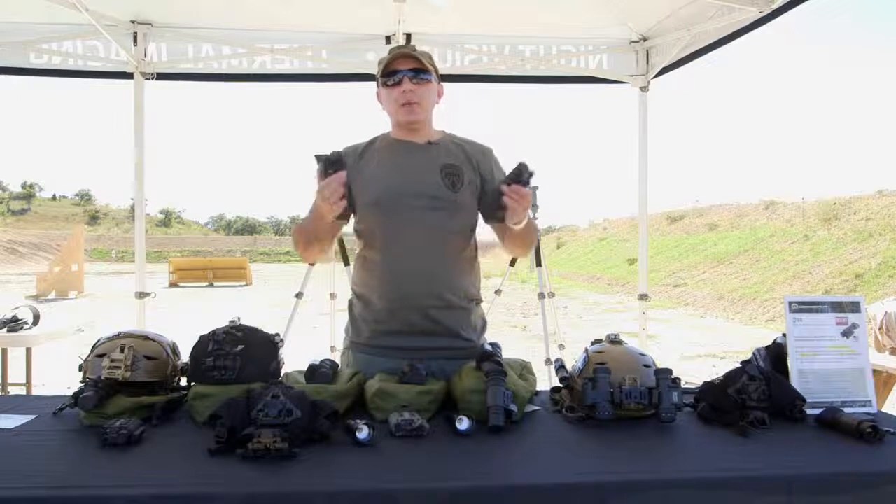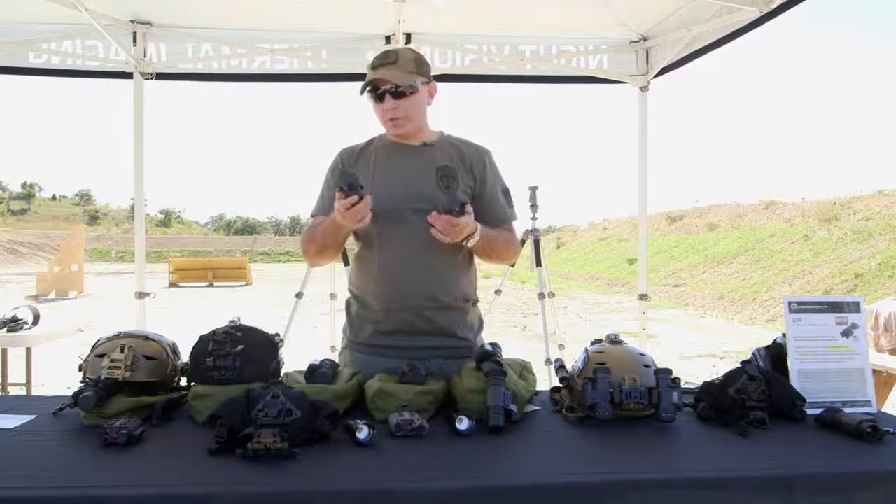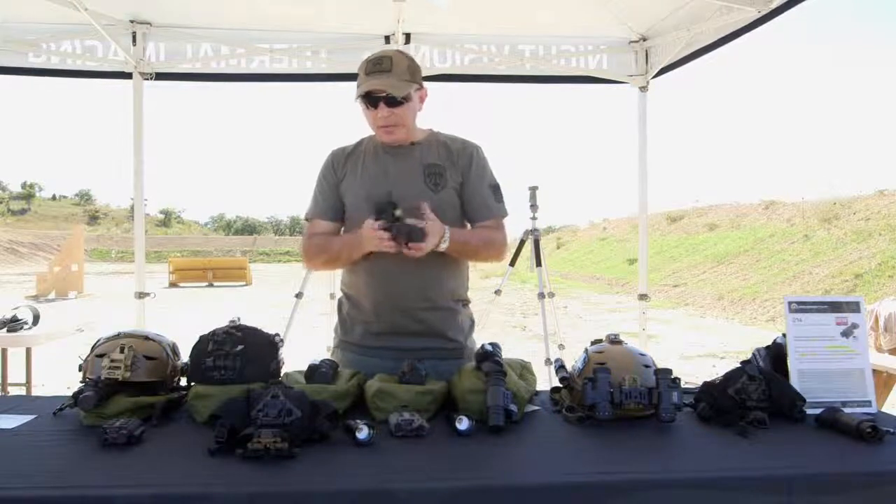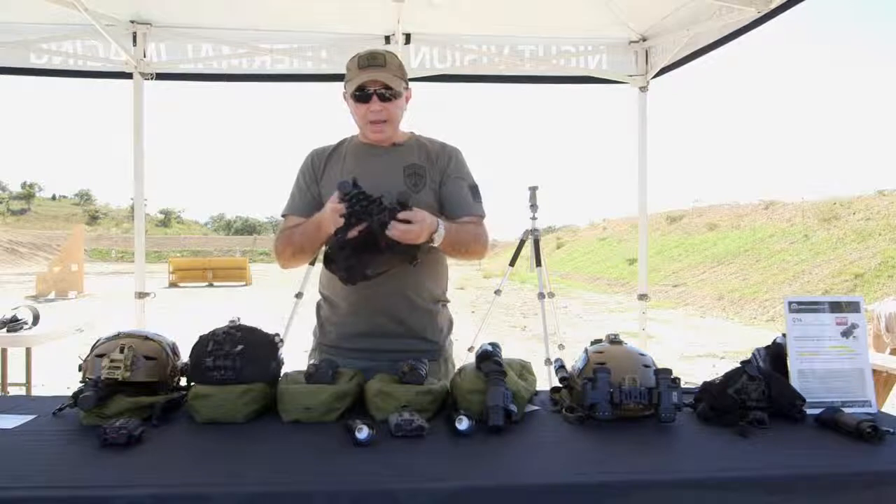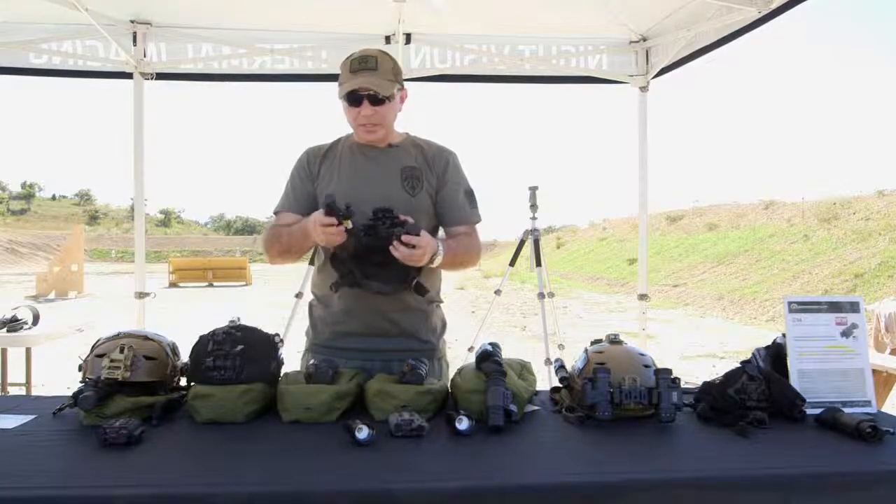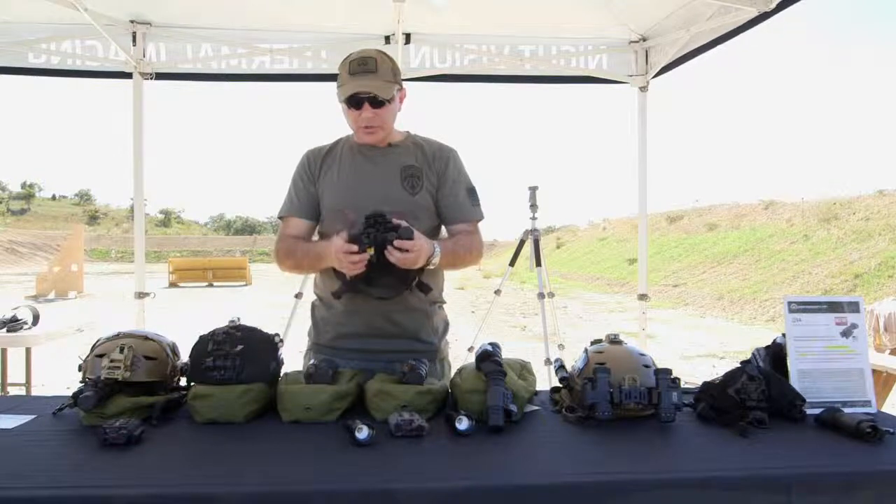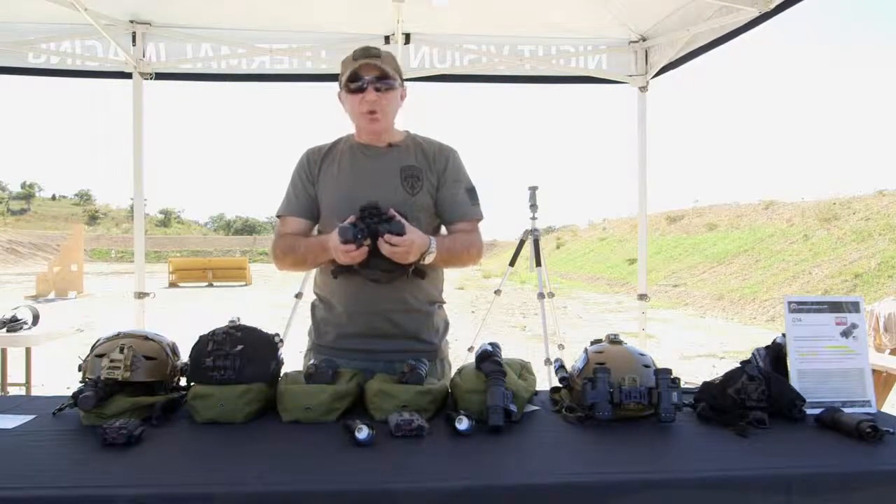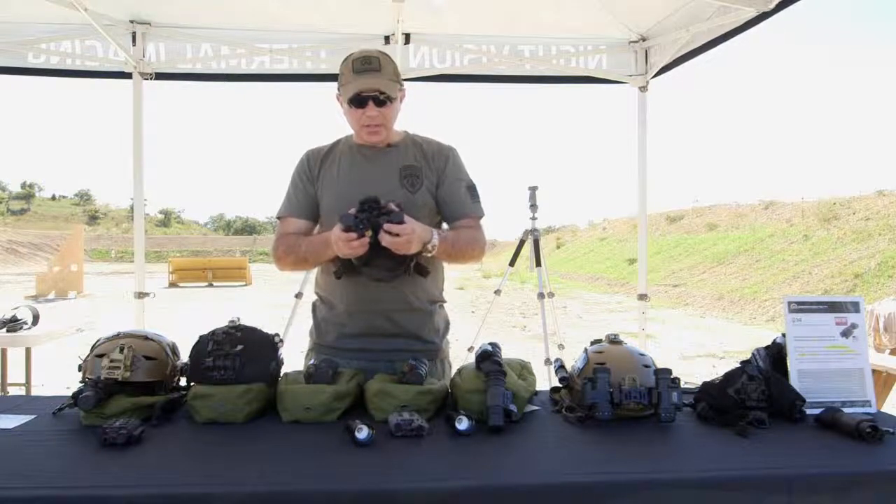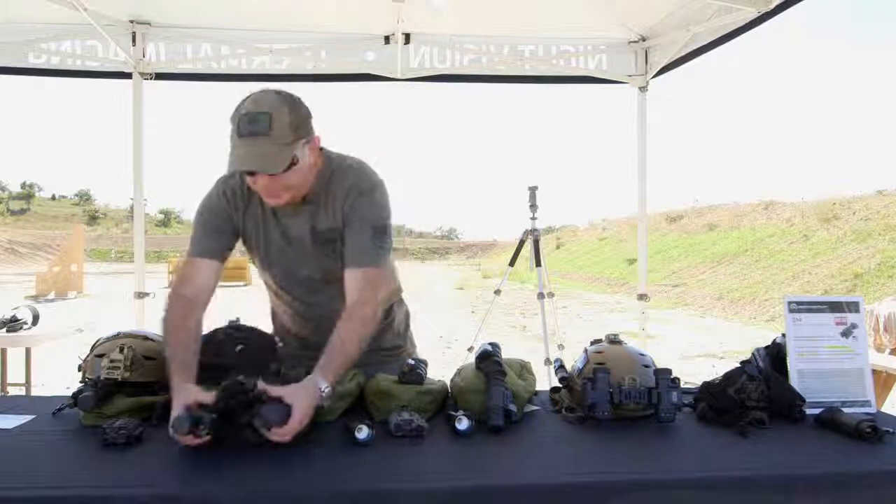Everybody's thinking of combining I-squared night vision technology and thermal equipment. With such a unit, you can attach a thermal monocular on one side, and then you can attach an I-squared unit on the other side, and this way you can have a dual goggle which allows you to move freely and detect and identify objects as you come across them.